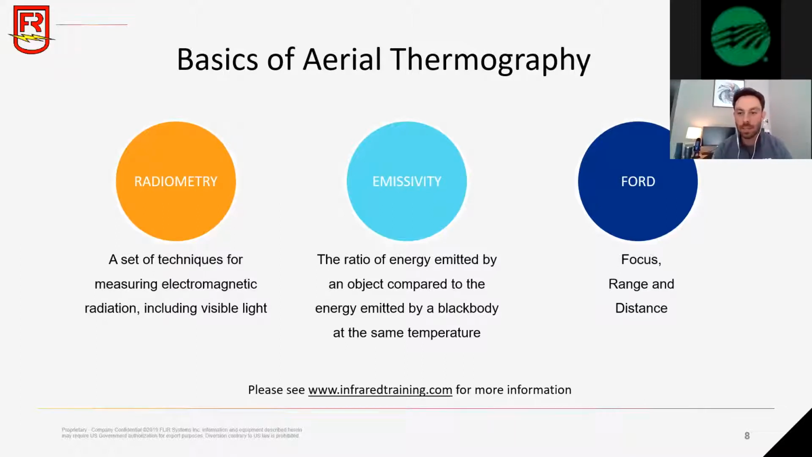FORD is an acronym that stands for focus, range, and distance. If you are a drone operator in the field, these are three things that you can't change in post, meaning you have to have your focus, range, and distance at the proper levels when you're in the field capturing your data, or else whatever you're looking at in post-production might not be accurate.